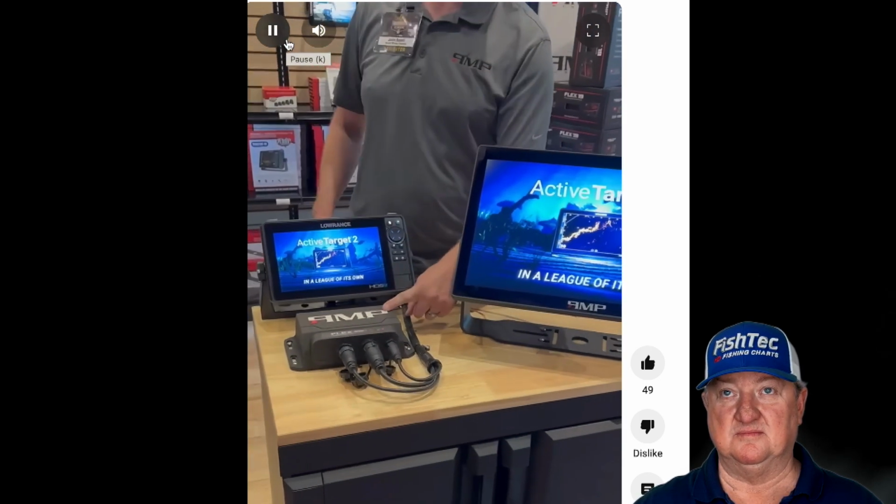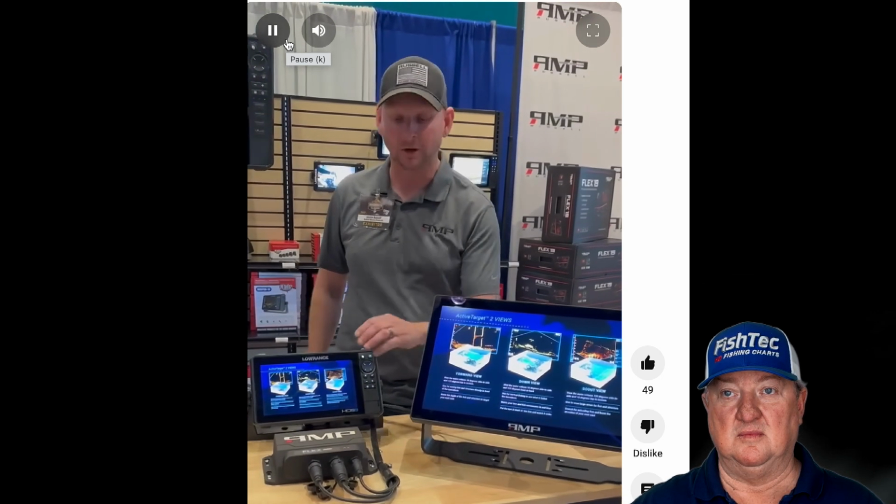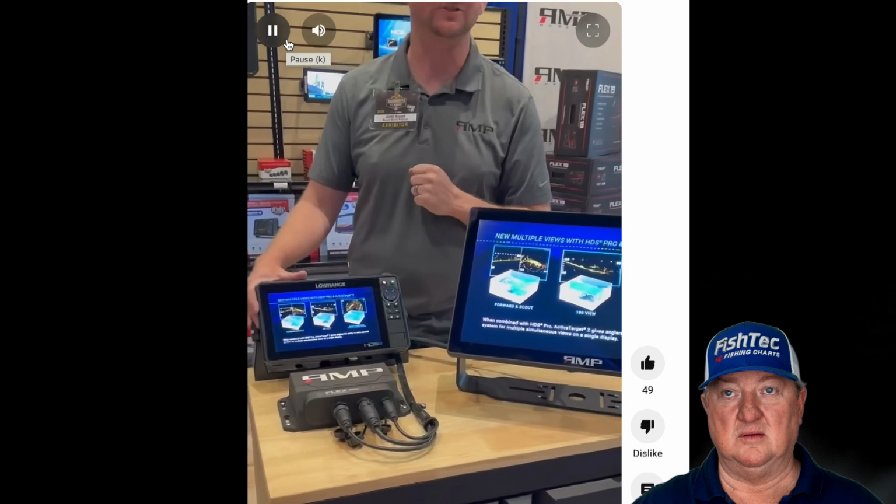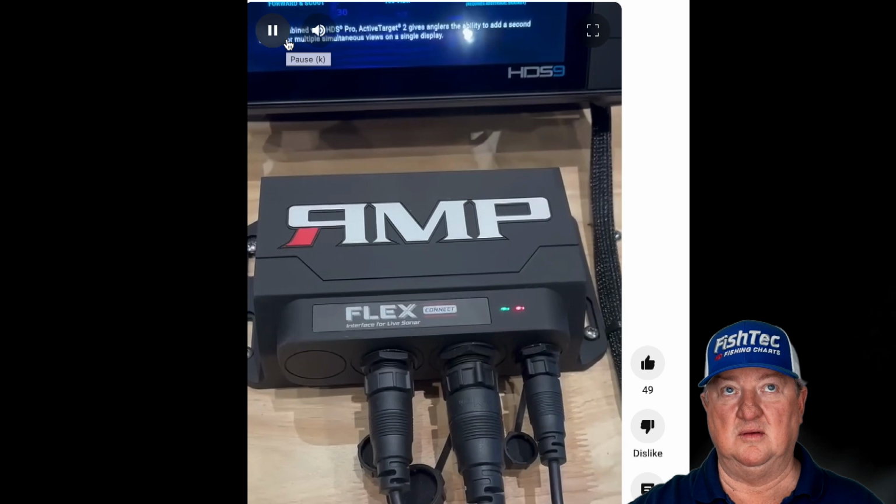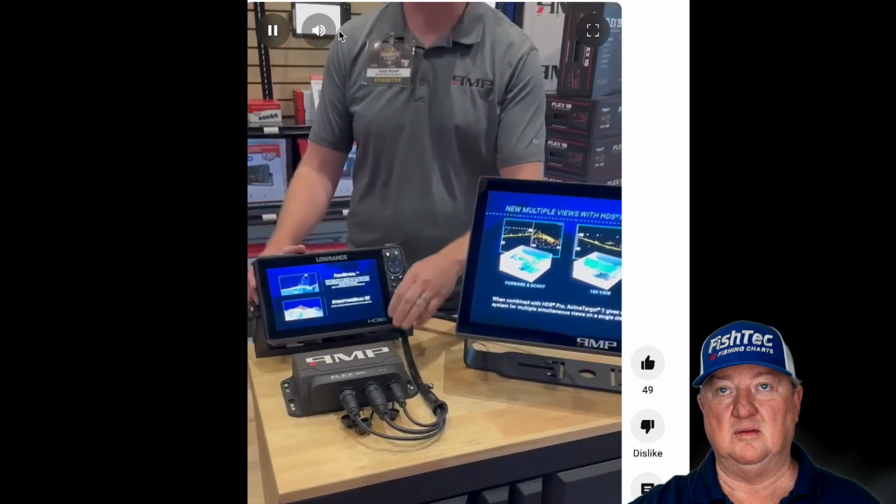The Connect will work with HDS Carbon from 9 and larger, HDS Live 9 and larger, and finally the HDS Pro units, again, 9-inch and larger screens. So full mirroring connectivity here. Take what you got on your smaller screen, get it here to the Flex 19, make it way larger. We're working with Lowrance on this to allow touch control on your 12 and 16 Live and 12 and 16 Pro units. We actually hope to have that unveiled this summer for connectivity, but we've got full mirroring here.